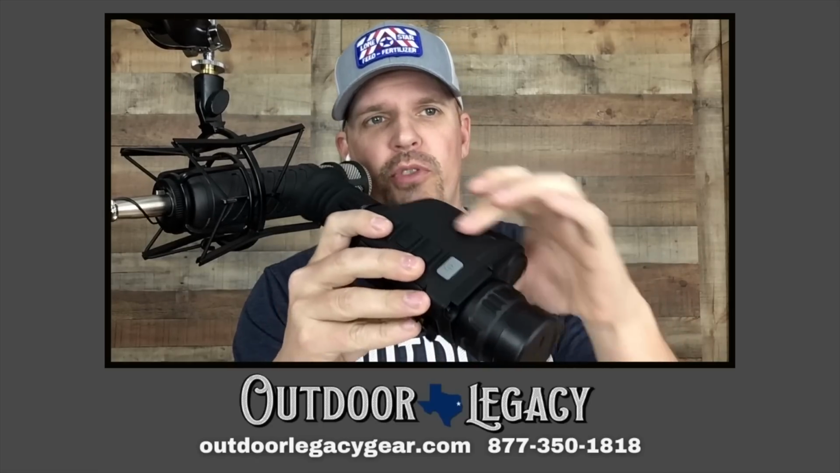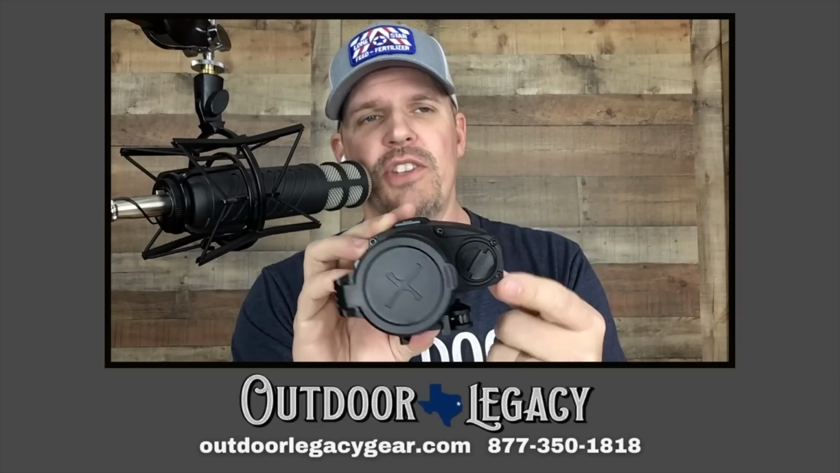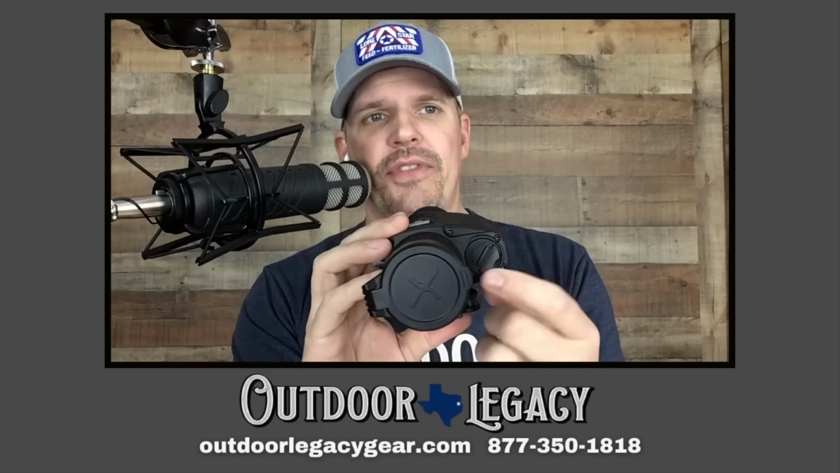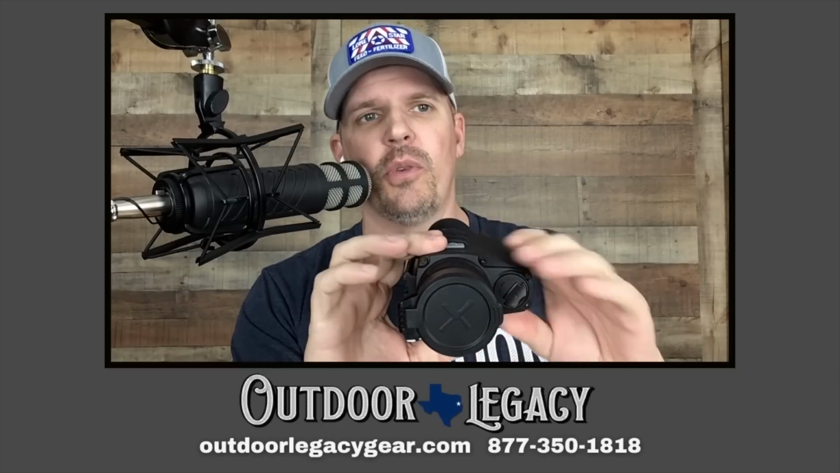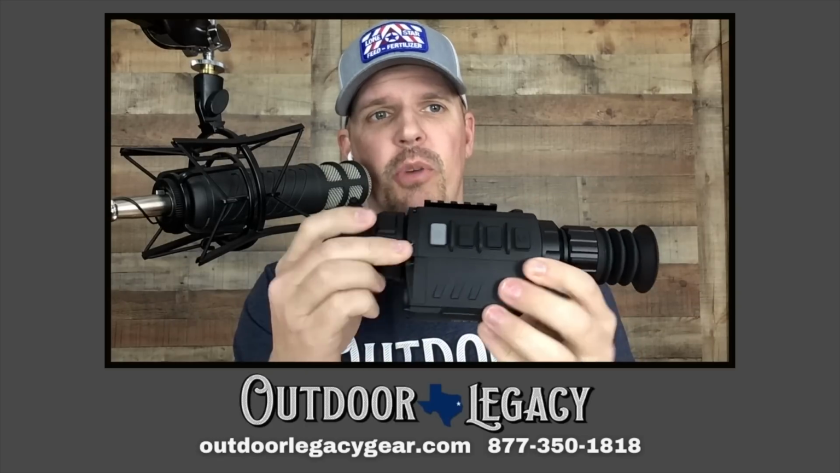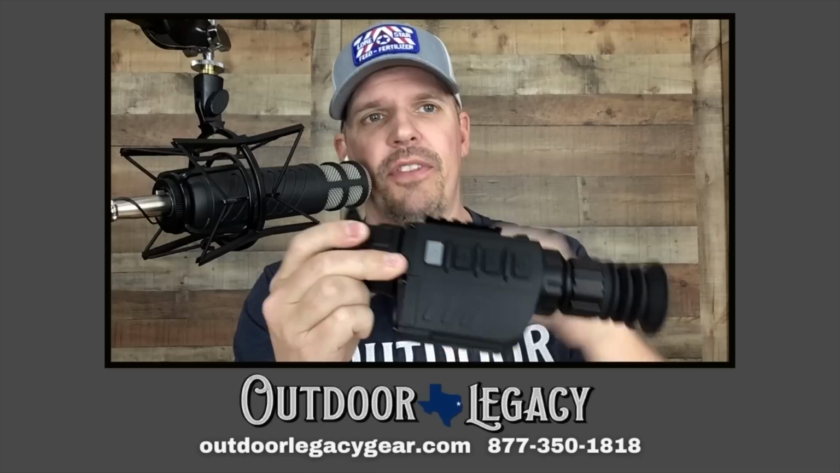You've got this portion over here. That's where the laser rangefinder is on the rangefinder model. This one does not. This is actually the battery. Hans is going to do a walk around and show you everything about it. But when people look at it, you go, well, there's the laser rangefinder. It's actually not. That's where a battery is.